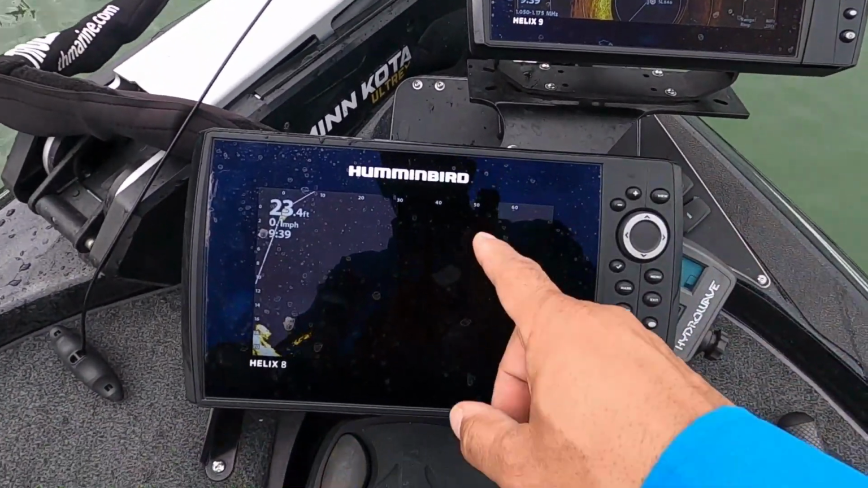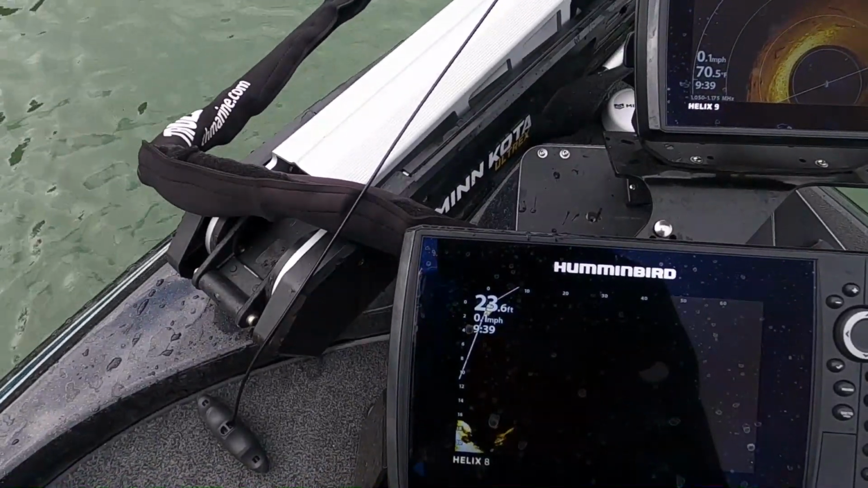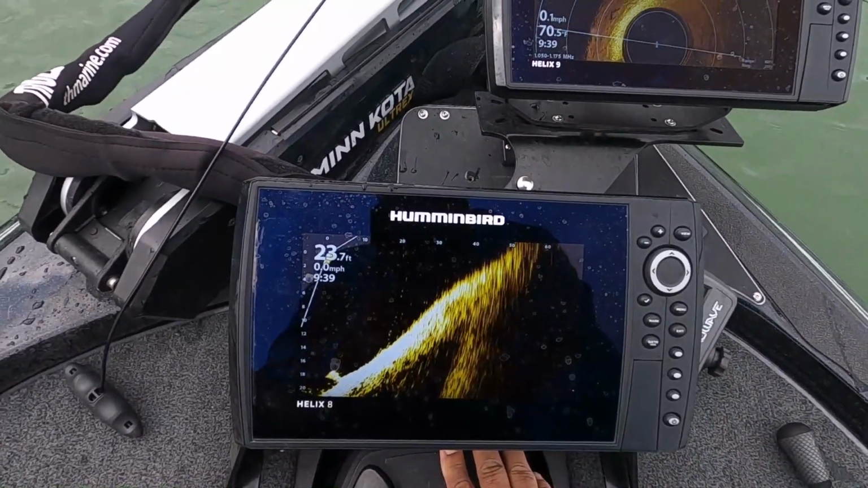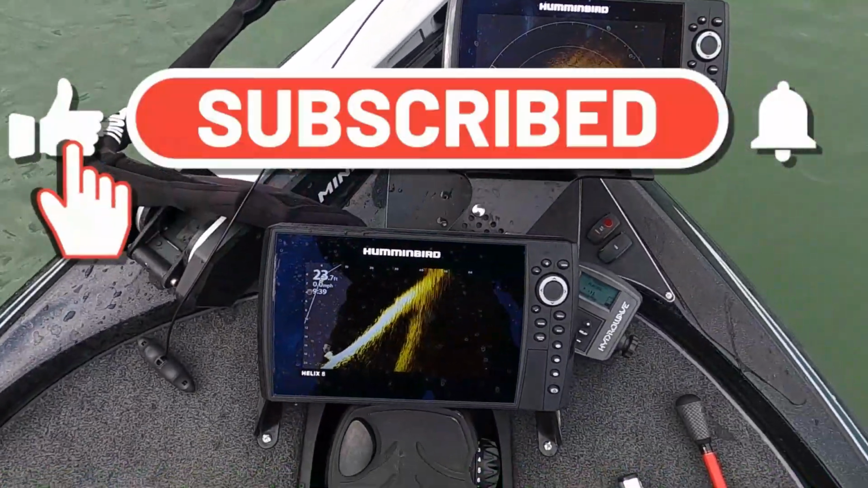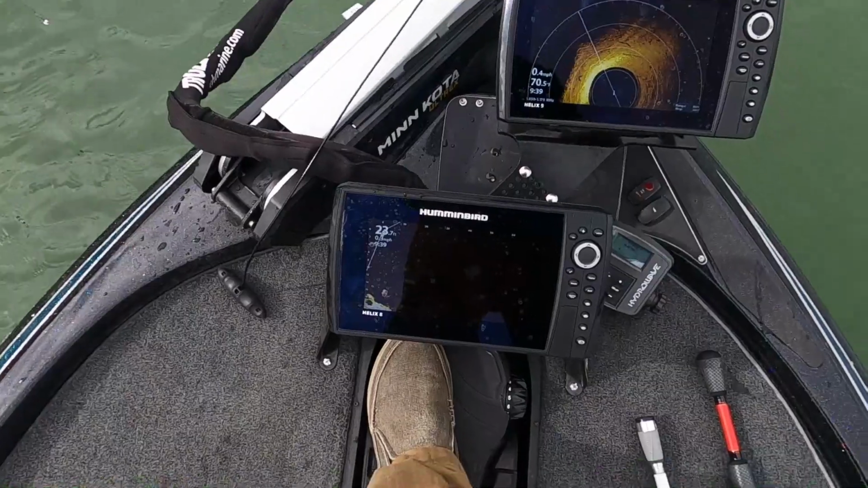So right now my Mega Live is pointing offshore. Let me see if I could get something here. There you go. Let me see if I could troll around here. That way maybe we could find some fish.